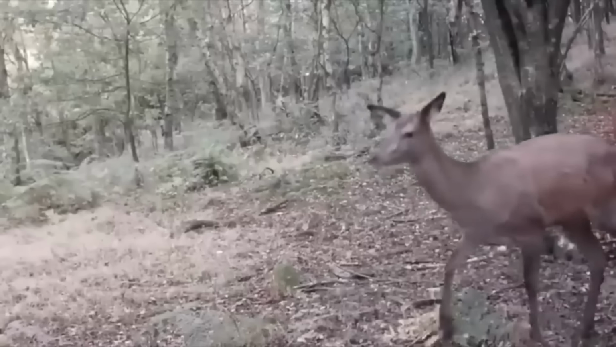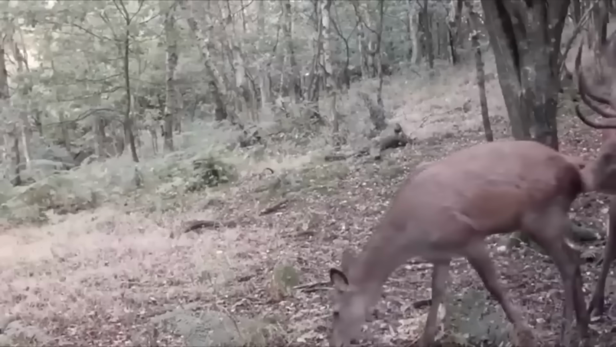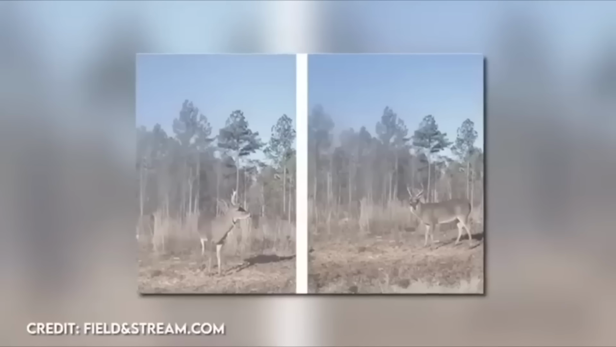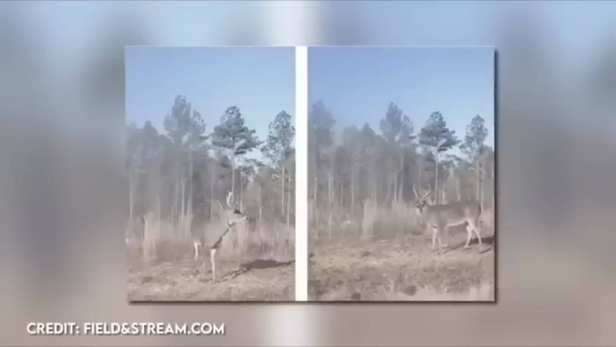This type of phenomenon is called cross-browsing, where bucks during rut engage in intense fights and one of them can get their antlers stuck in another's flesh. While it may look painful, these types of injuries are usually not life-threatening, and the deer will typically be able to remove the antler on its own.